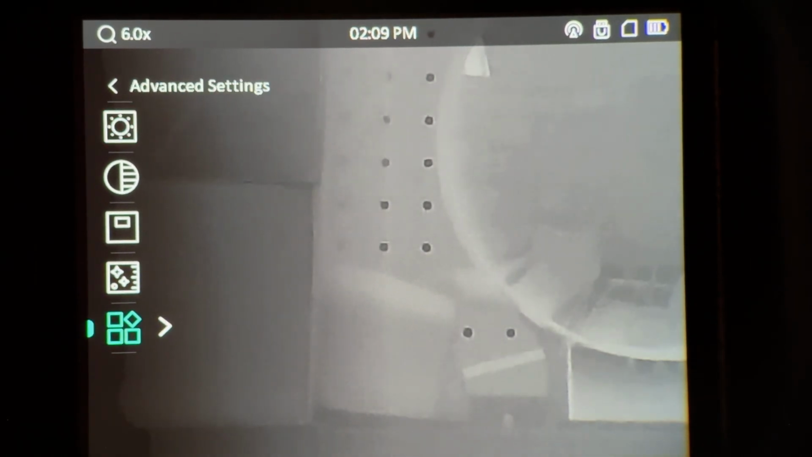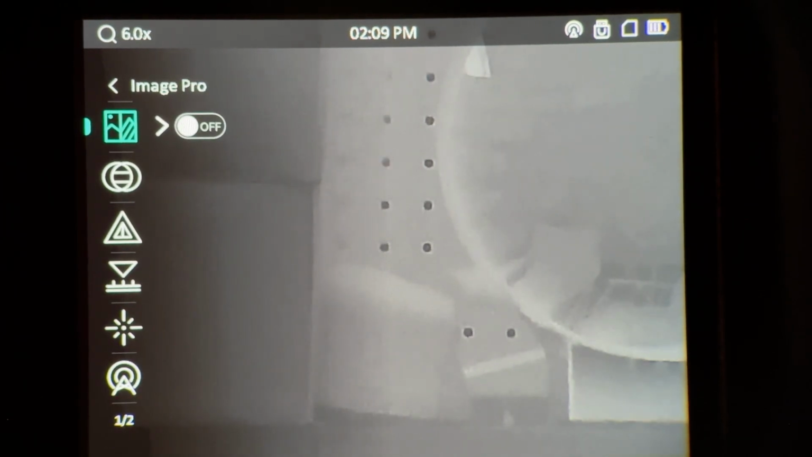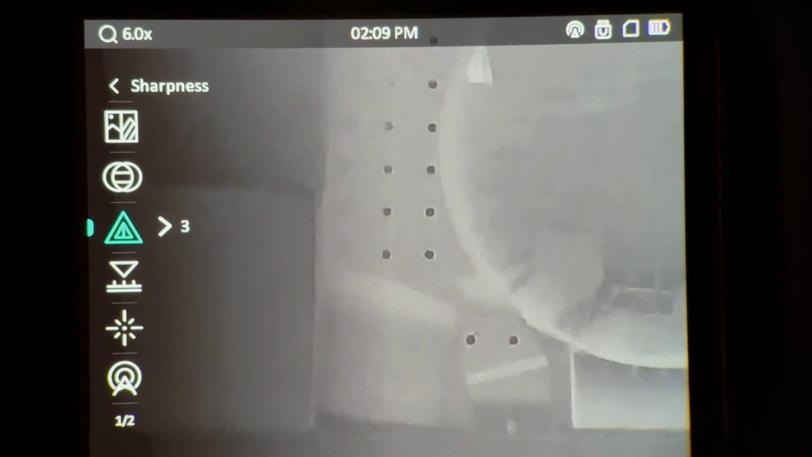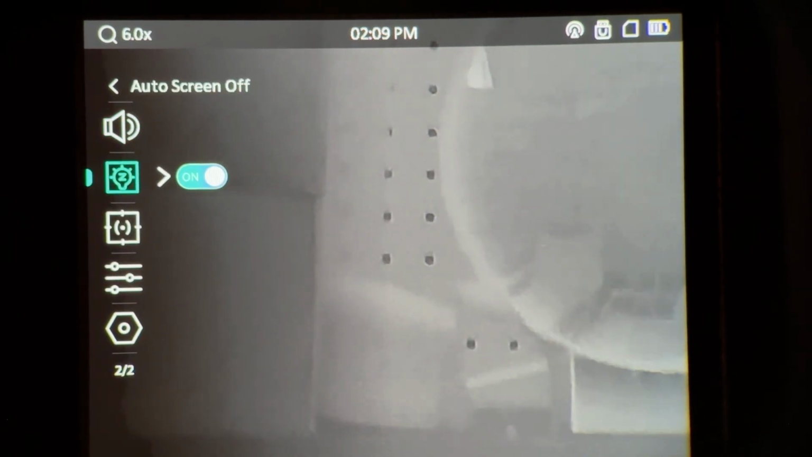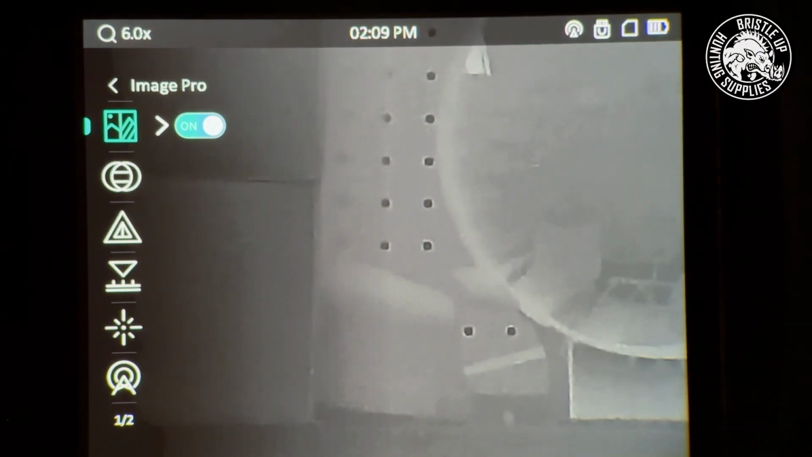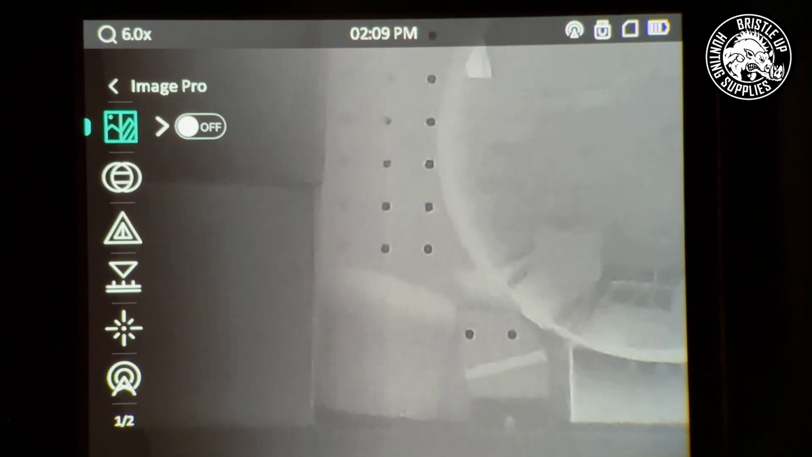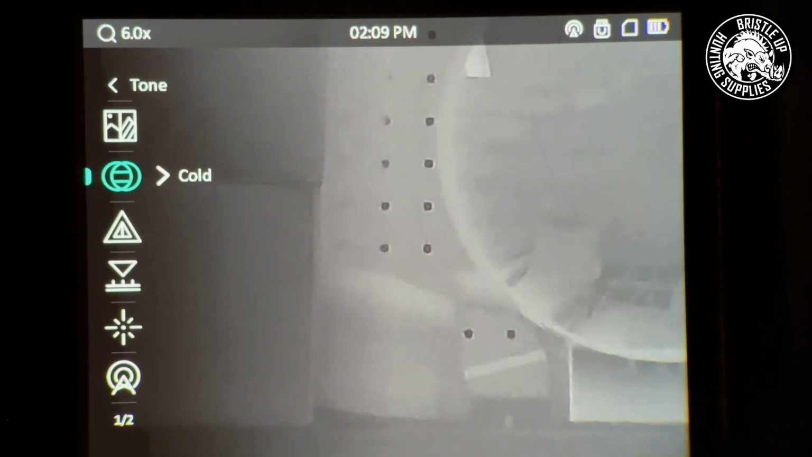Now moving down, one of the things that Hic has changed is they now have another menu system here. So we go Advanced Settings, and then inside this Advanced Settings, we have a whole new set of features. Okay, so let's start with Image Pro. Now once again, Image Pro is an algorithm style enhancement, a bit different to Zoom Pro, but it's their attempt at what they think will be a better image overall. I prefer to have this off at this point in time.